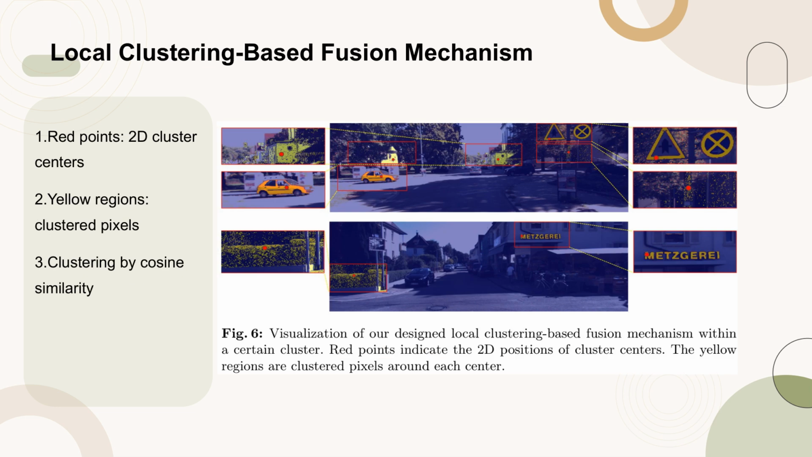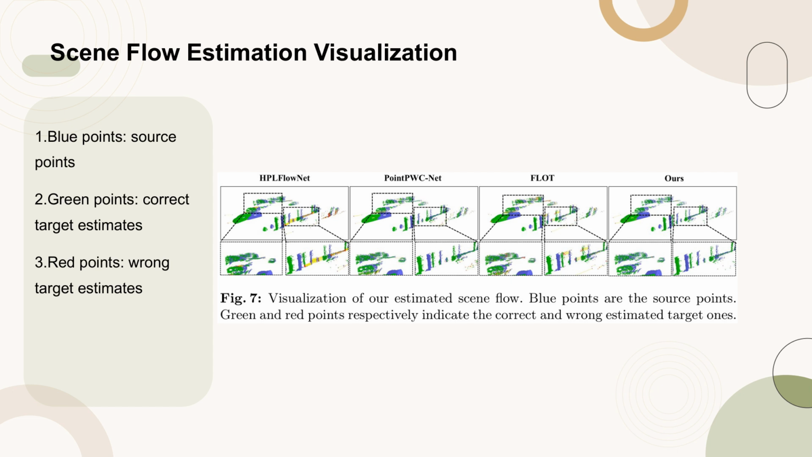Figure 6 illustrates the local clustering-based fusion mechanism designed in our method. The red points represent the 2D positions of cluster centers, while the yellow regions depict the clustered pixels around each center. This clustering is achieved through pointwise cosine similarity calculations, ensuring that pixels with similar texture information are accurately grouped together. Figure 7 provides a visualization of the estimated scene flow from our method.